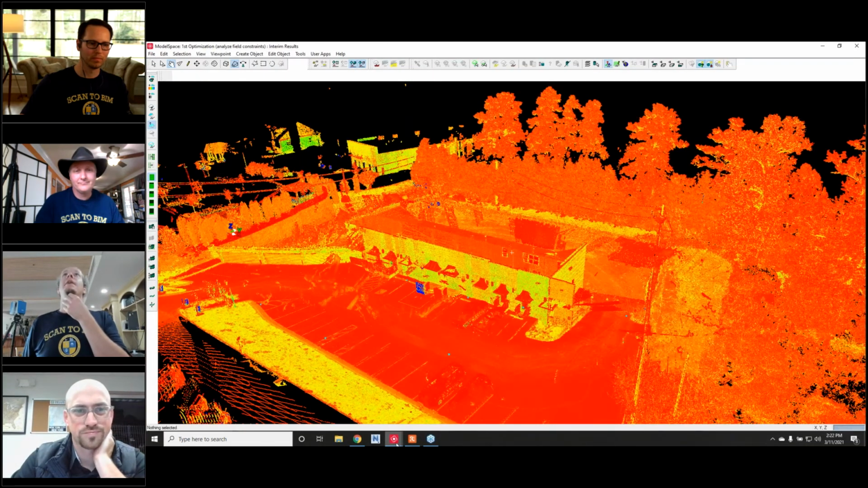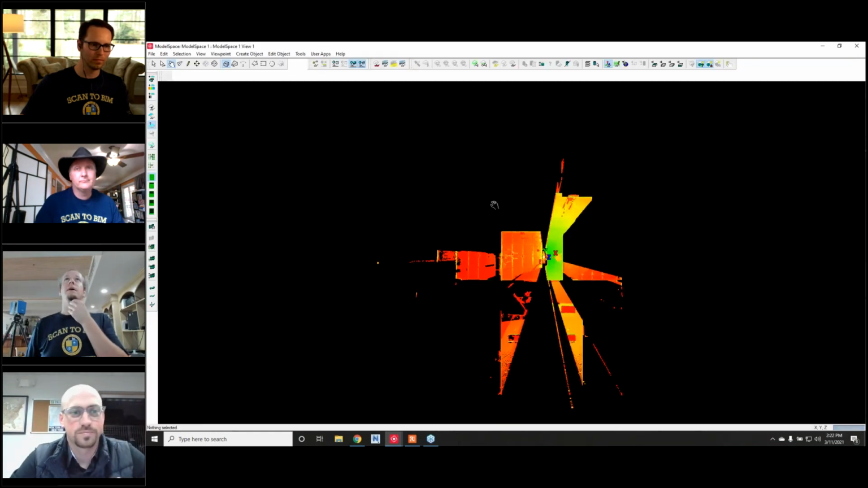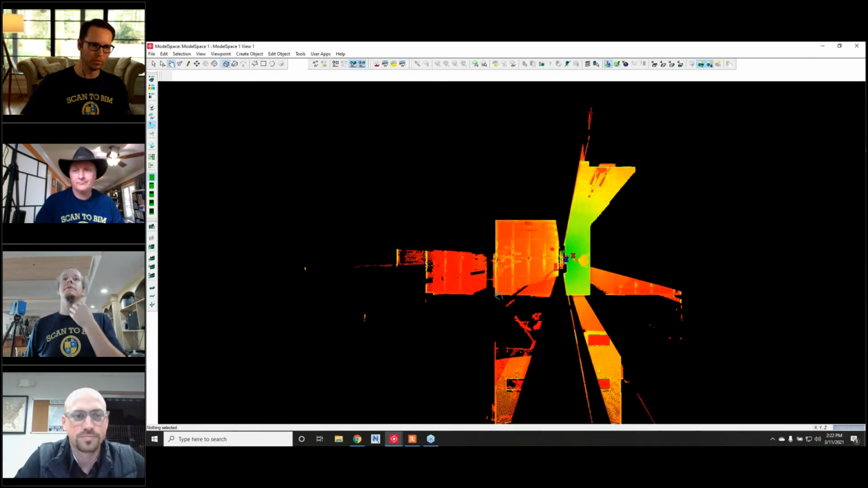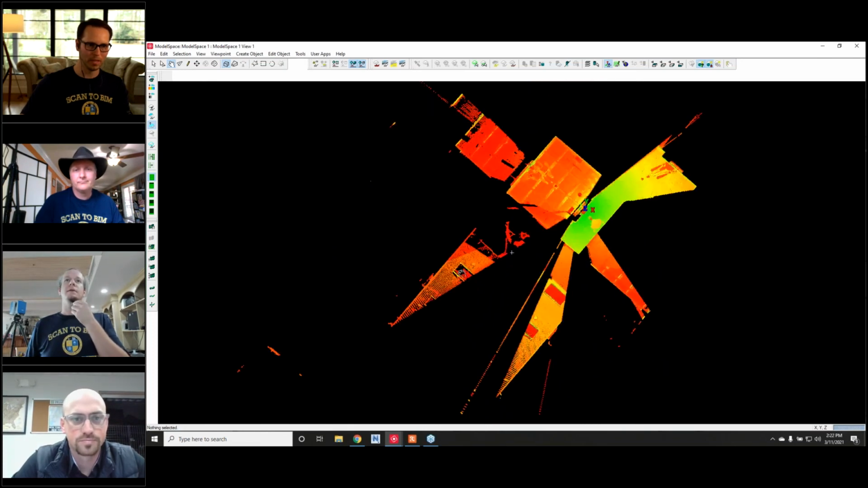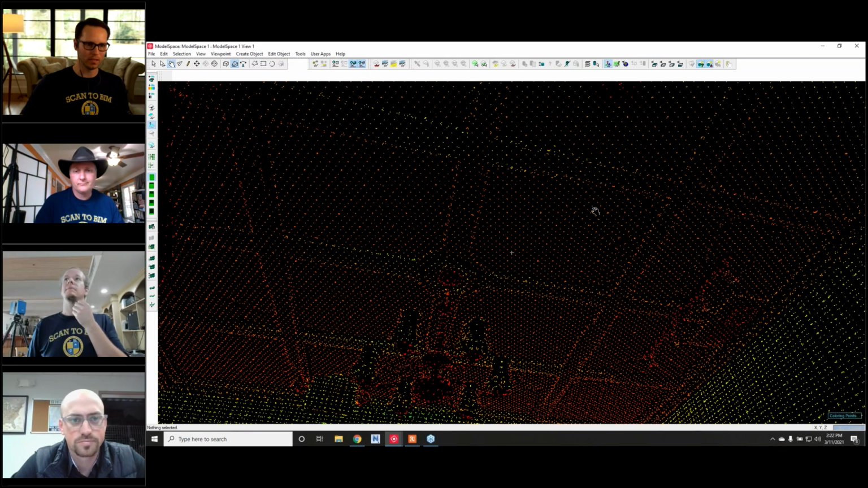We have a question in Scene: how do you close a loop when registering cloud to cloud? I have that example too, if interested. Yeah. Hold up. So let me jump into the scans location.